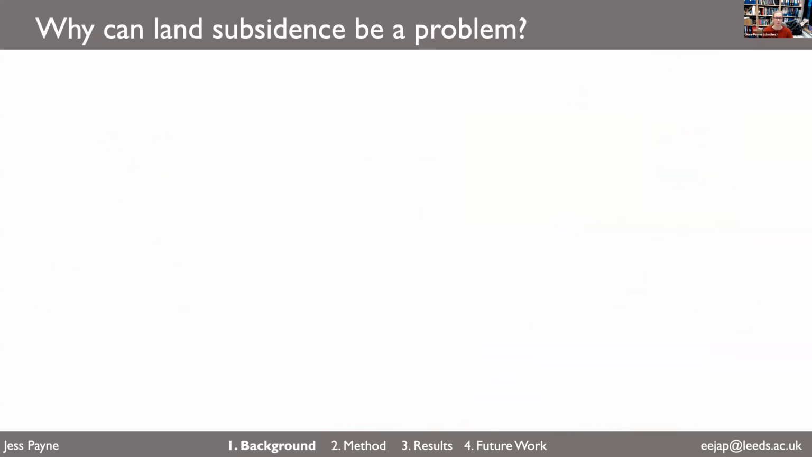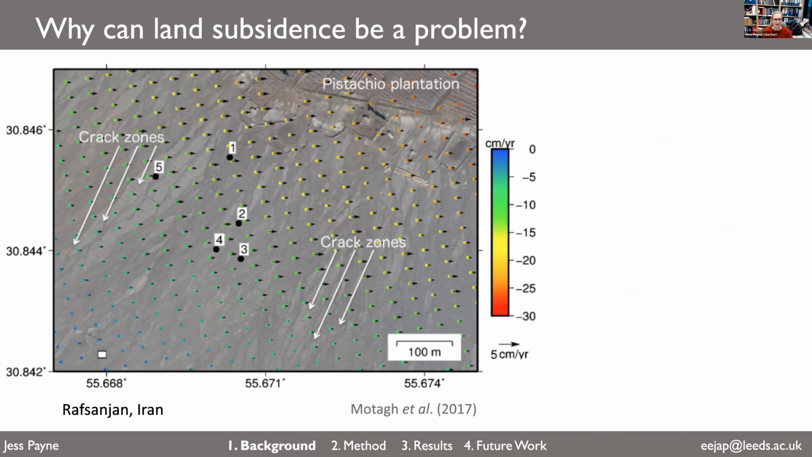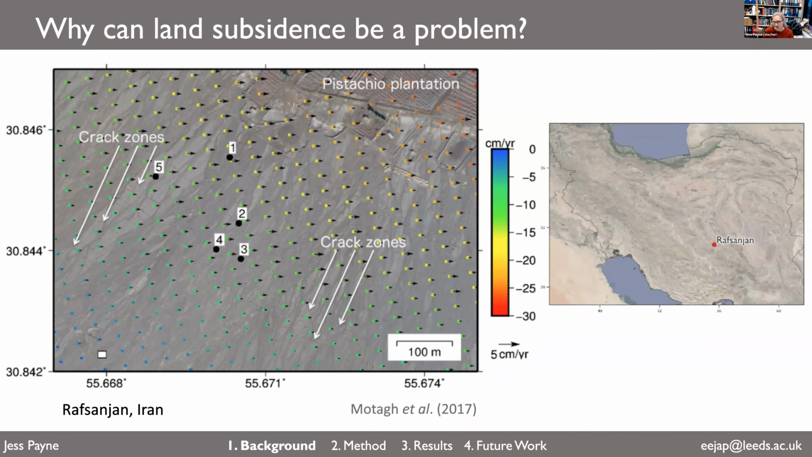So why can land subsidence be a problem? This is something we alluded to earlier in that GIF of subsidence in Mexico City, but we'll talk about it more here. So here we're looking at a map in Iran. In the background, there is an optical image showing the ground surface in this area of Iran, Rafsanjan. Here is an area that experiences quite rapid land surface subsidence. And this map on the left was produced by Mahdi Motagh in some great work in 2017. On top of this optical image, which shows a pistachio plantation in the northeast, you can see there's lots of colored dots across the image.